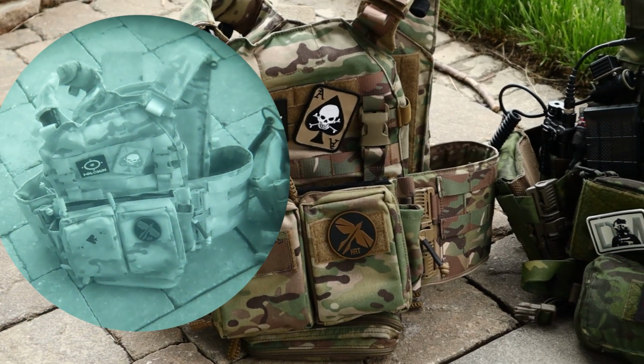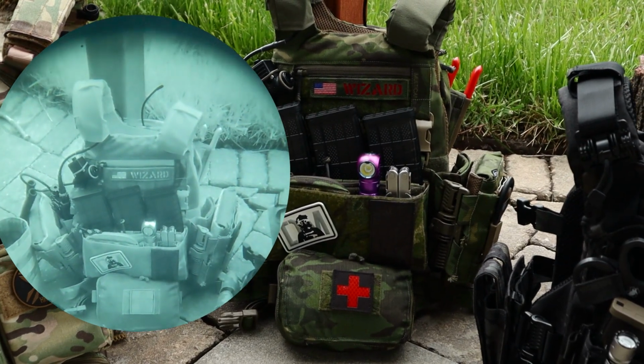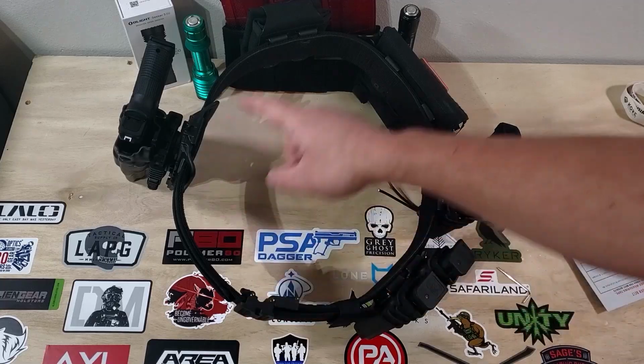Oh, hey everyone. So recently I was talking to a Patreon and he had asked me if I would do a comparison of some different gear and see how it looked under night vision. So today we'll be taking a look at various plate carriers from companies such as HRT, Crye, Defense Mechanisms, Agilite, and others, while under NVGs. And then we'll settle this idea of what camo pattern works best and why it may not matter.